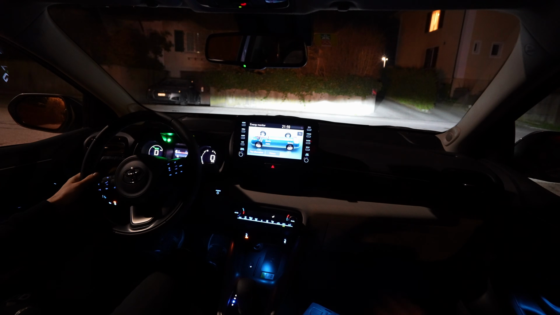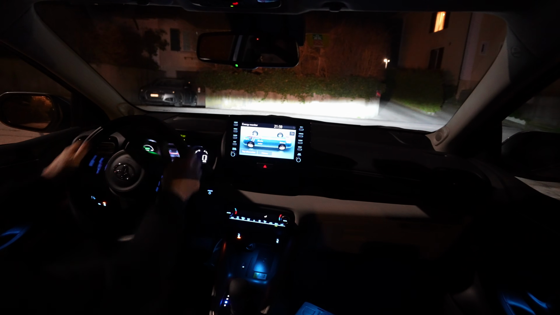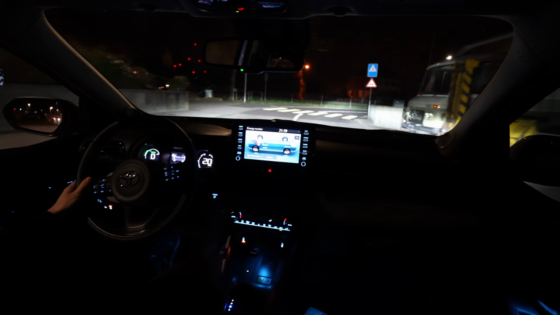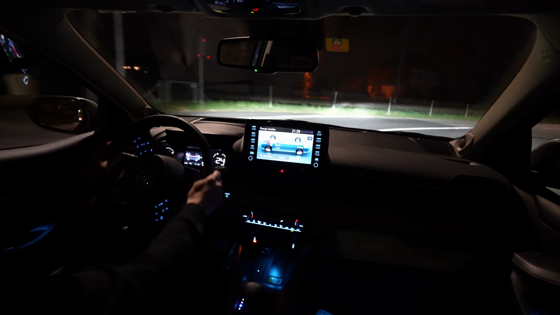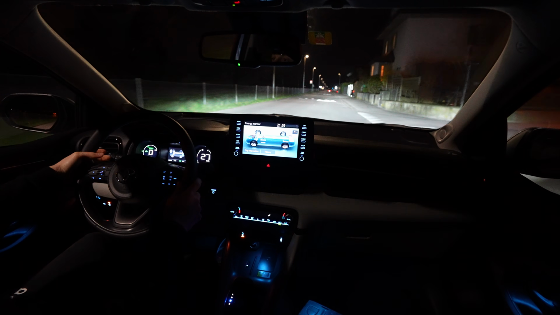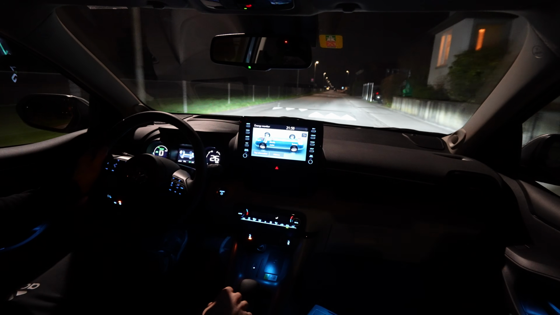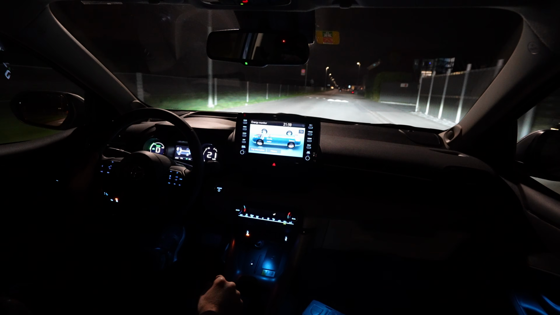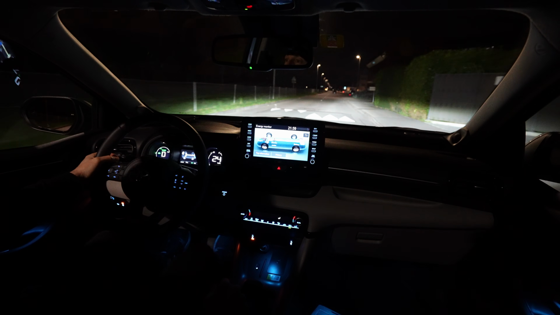Let me start the camera because I forgot to start this camera, the big boy here. Right now it's working. Now I'm not going to talk too much about the technical data and the features of the car, because I did that already in another video, so you will find that video on the channel. I'm just talking about the visibility and how good the car is to drive in the nighttime. And I have to tell you, I didn't expect it to be that good.